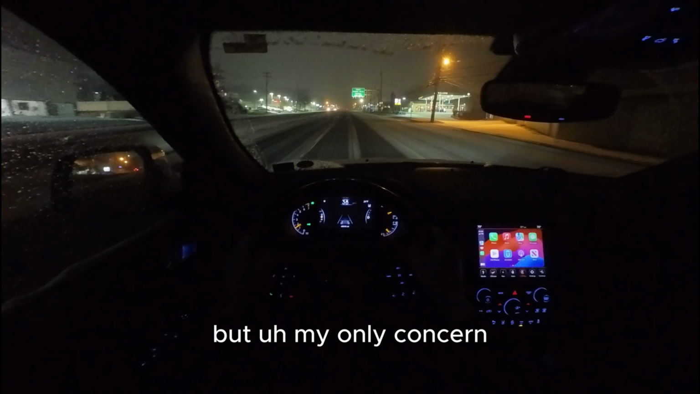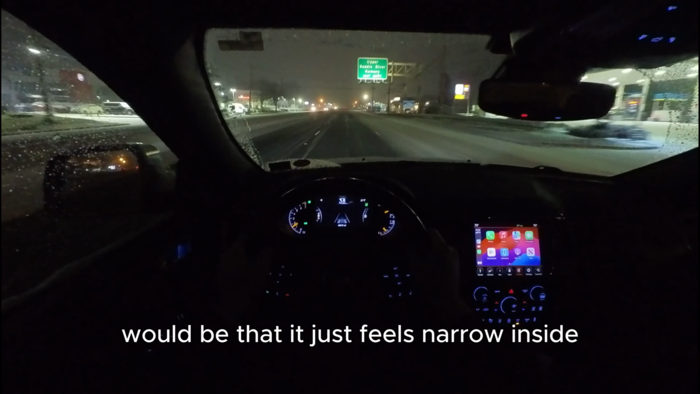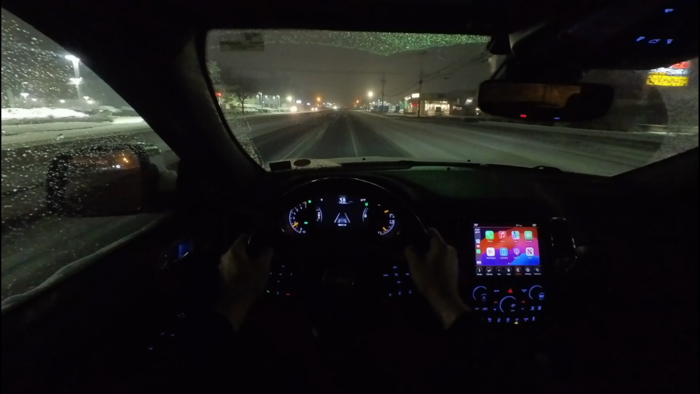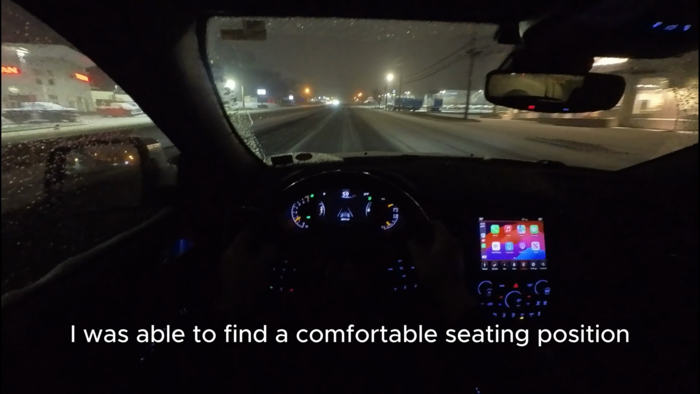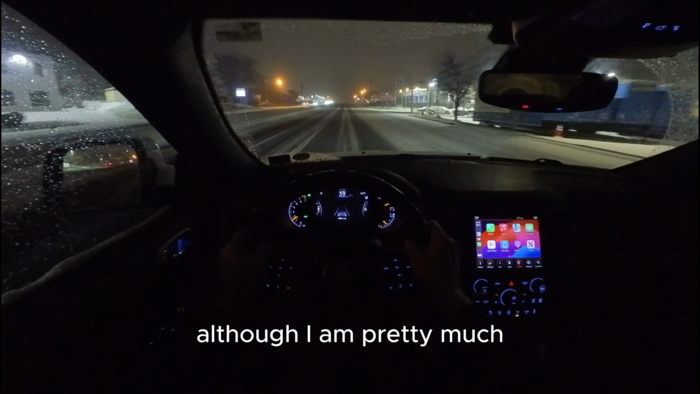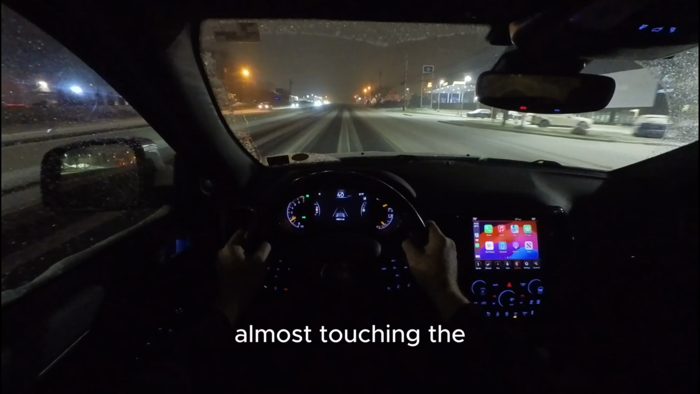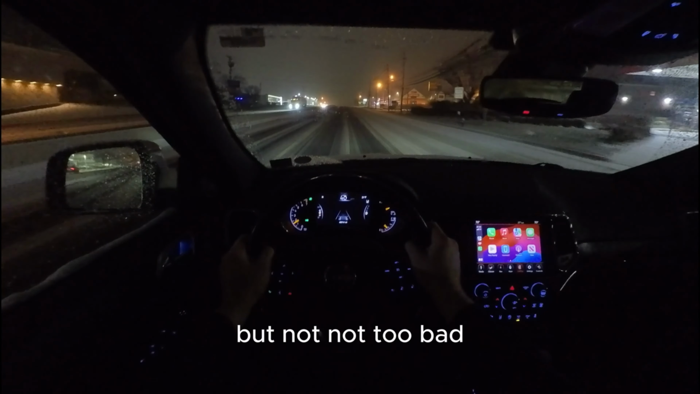But my only concern would be that it just feels narrow inside. And, you know, by playing with the seating position, I was able to find a comfortable seating position. Although I am pretty much almost touching the sunroof. But not too bad.